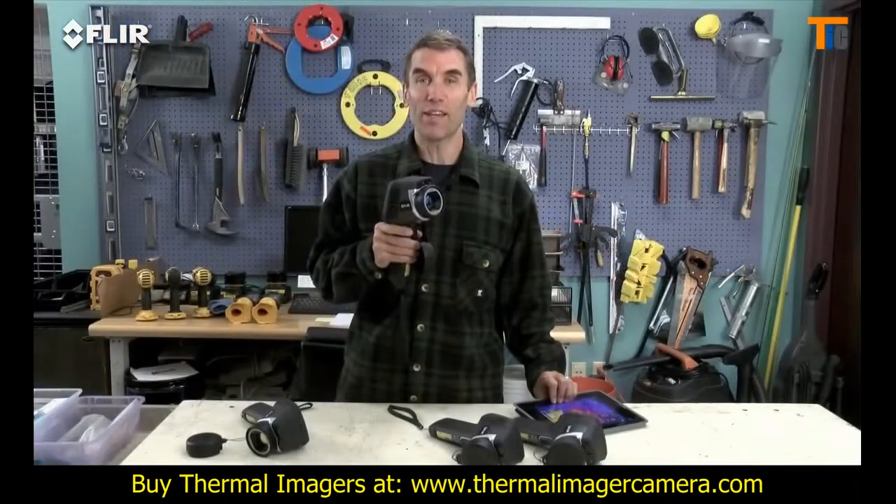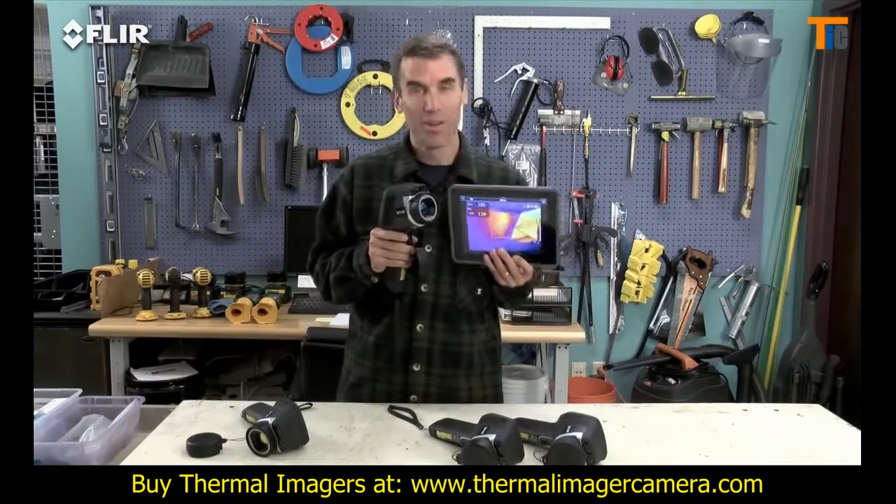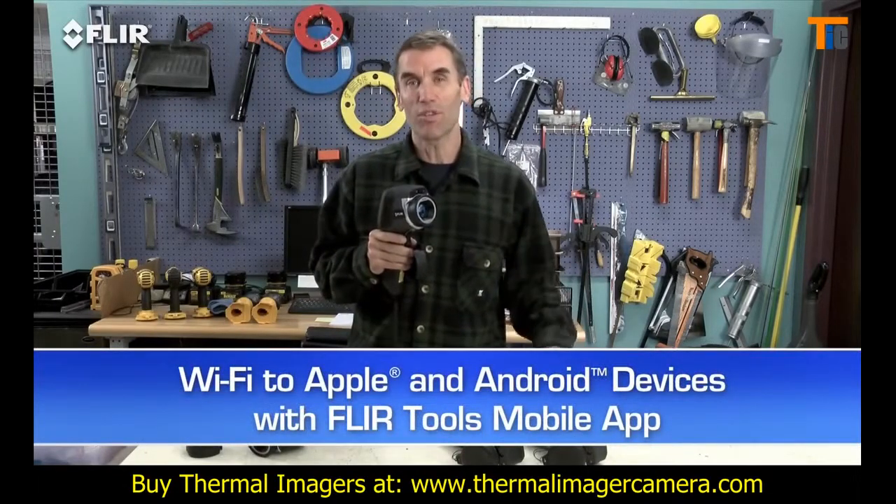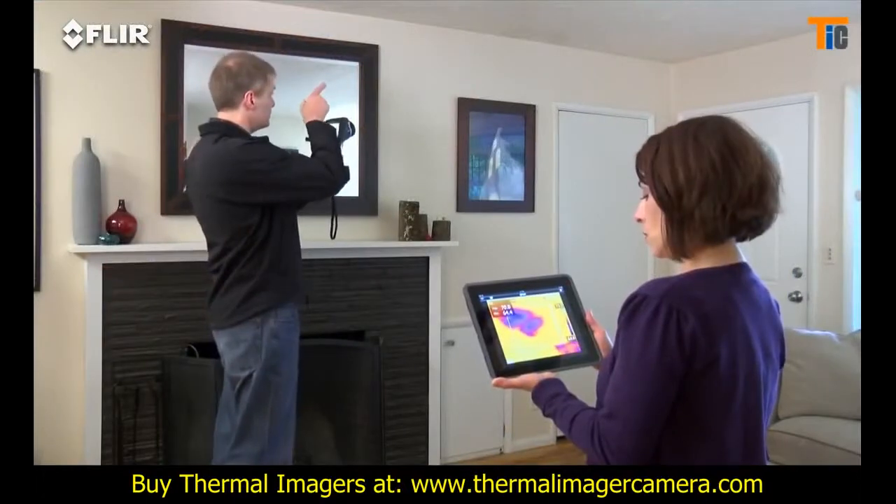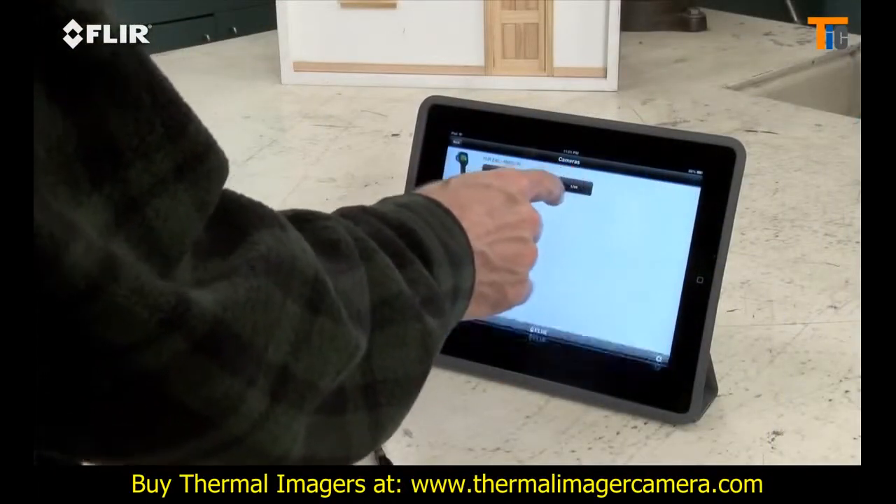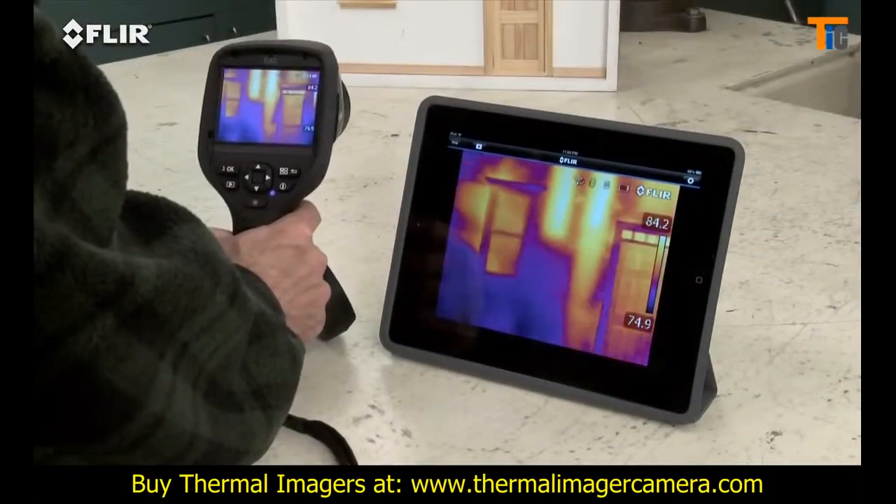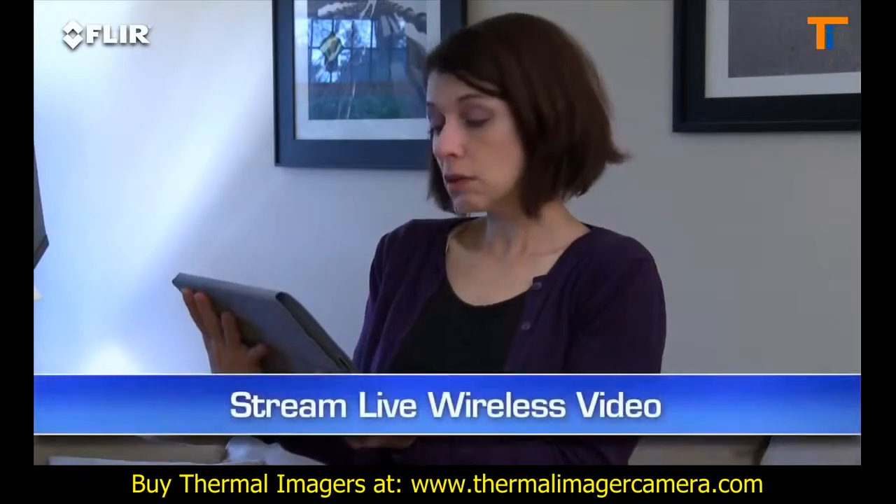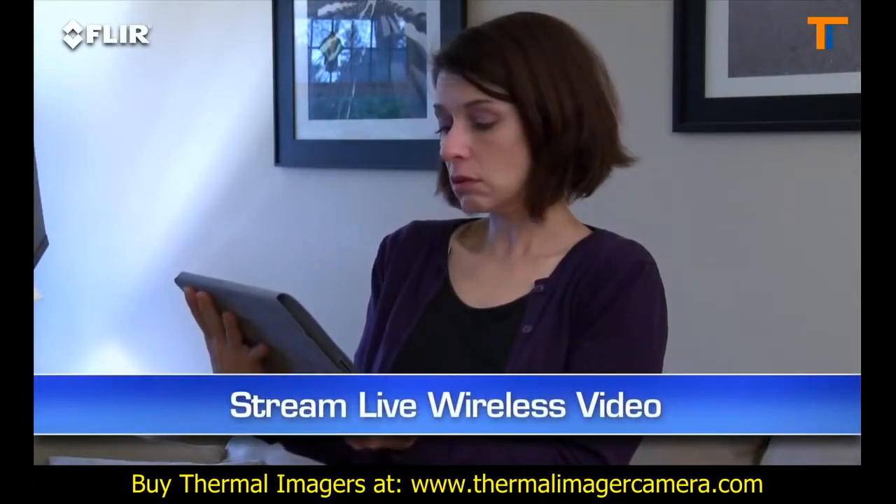But here's the really exciting thing about the E40. Wi-Fi. The E50 and E60 cameras have it as well. It's really a pretty incredible communication tool. Just link the camera to your smartphone or tablet with the FLIR Tools mobile app, and you're ready to stream live video wirelessly, so a homeowner or coworker can watch along easier to see what you're finding.